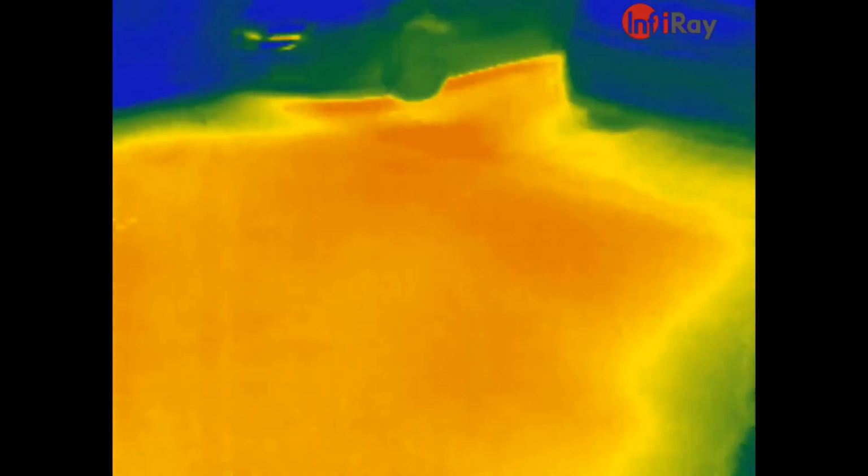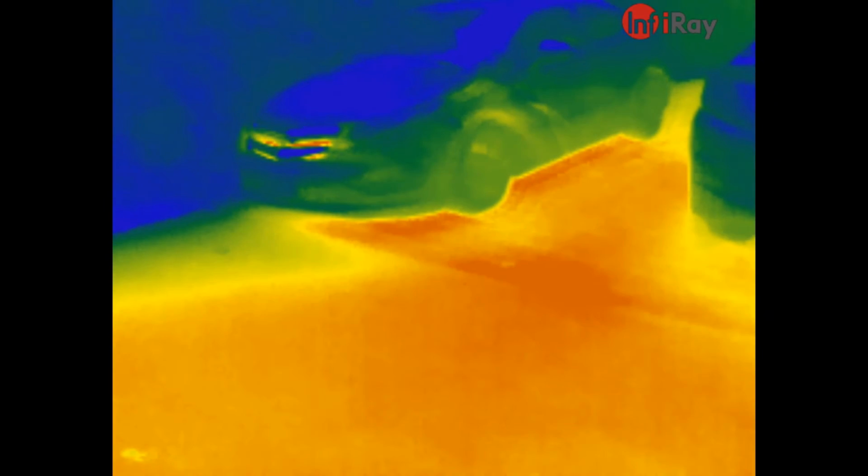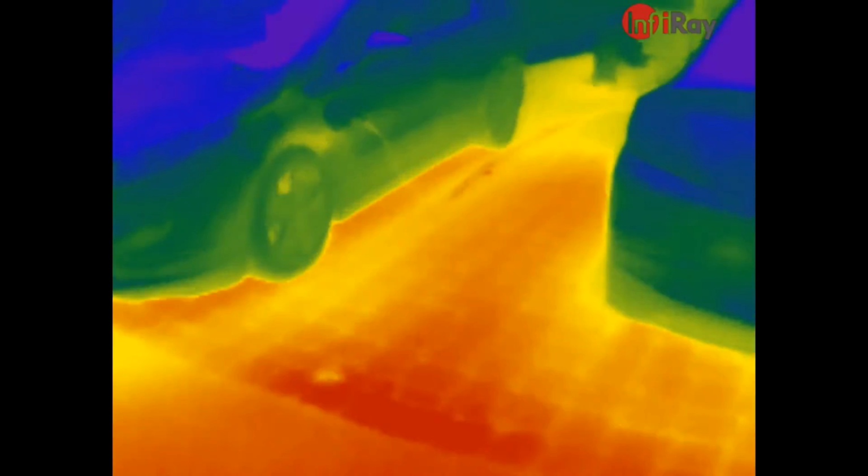Okay, the car has finished its charging. So we'll see the cord is now cooling off. Still a little warmer, but it just finished its charge cycle. As you can see, it is cooling off now.